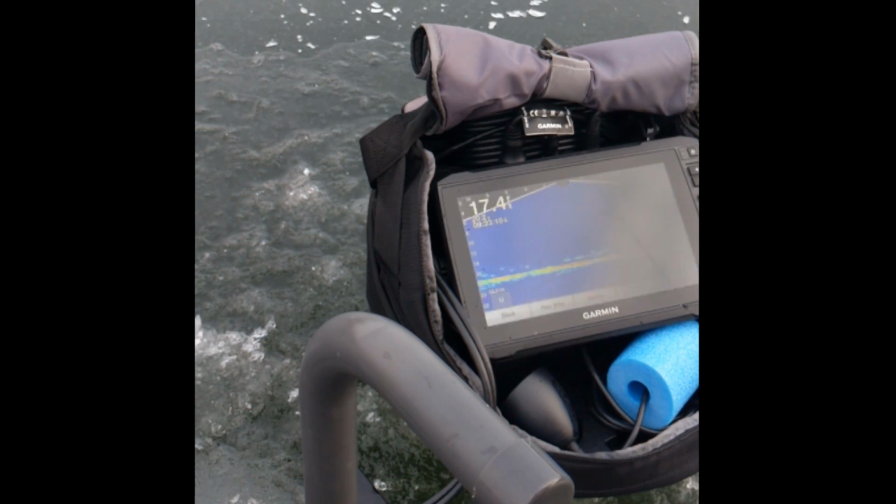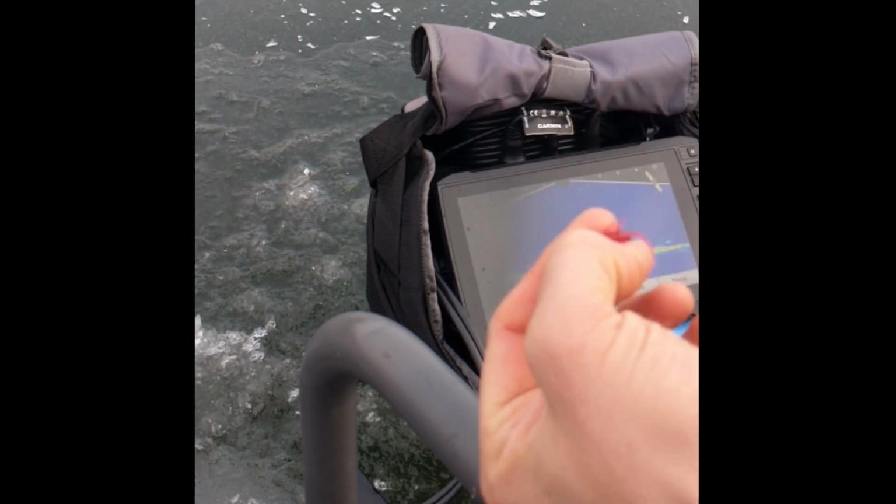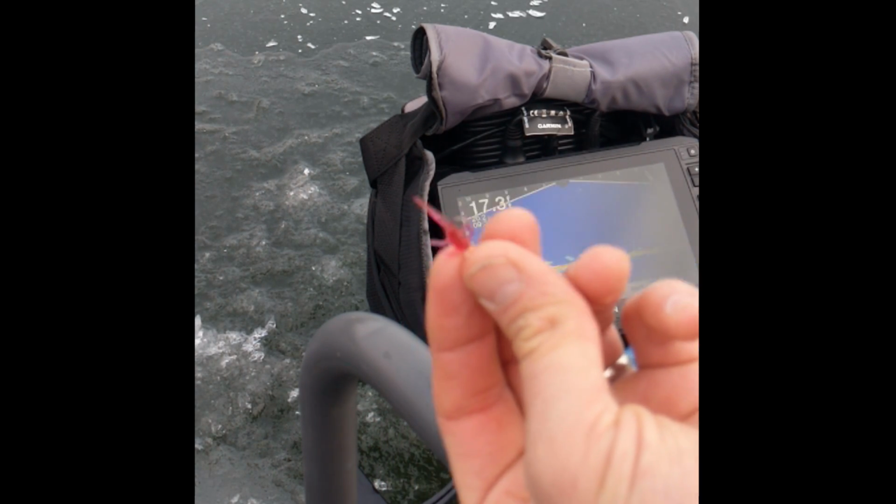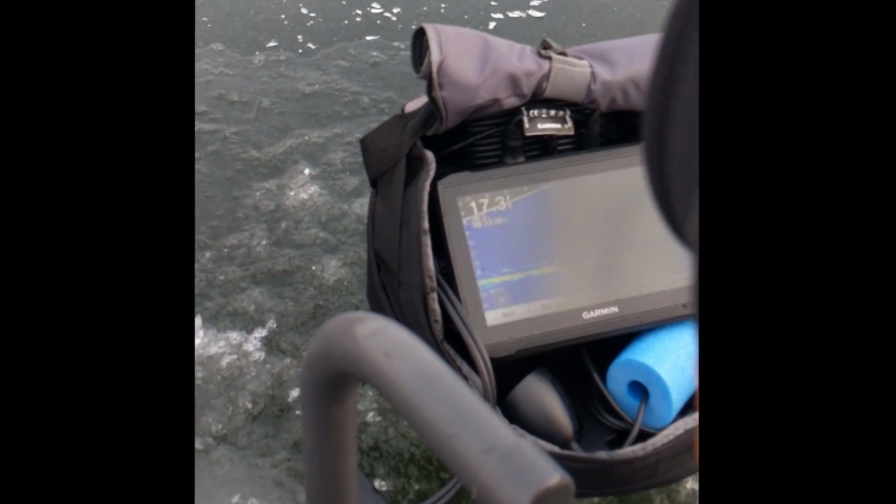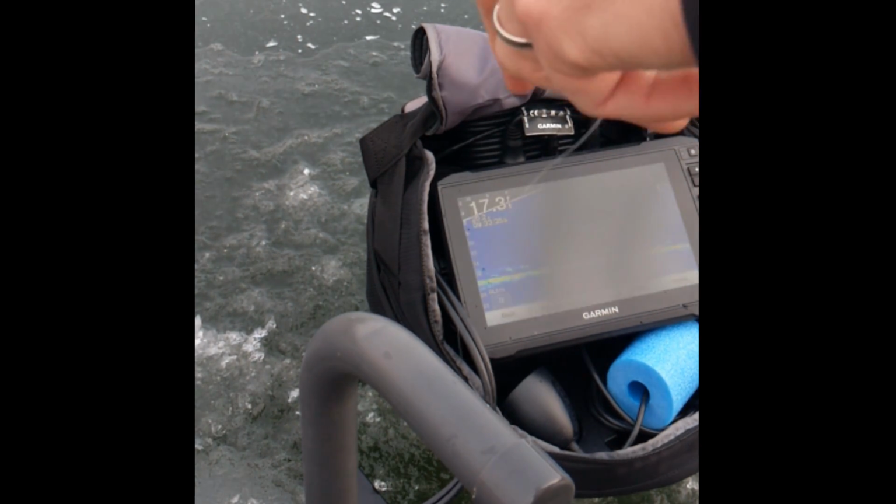The jig I'm using, I don't know if I showed you the color or not. Let's see if I can even find where the camera is. So this is it. I got it at the ice show a few years ago in Milwaukee, but it's a real soft plastic, a little insect, little bug. I was using the white and they wanted nothing to do with it. They seemed to like the red better, but they didn't want a pink tungsten bug or tungsten fly.